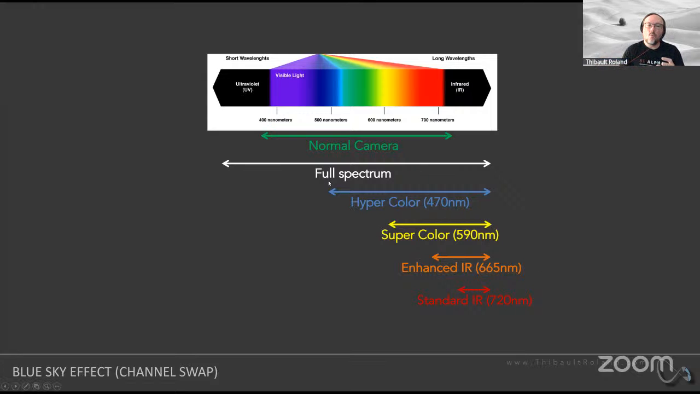And depending on what filter you're using, you could potentially select each one of those different options. Each one of those different options will still have a little bit of color, except for the standard IR, which itself is typically the type of filter that you would be able to get for cameras that have not been converted to infrared. I know it's very, very complicated.